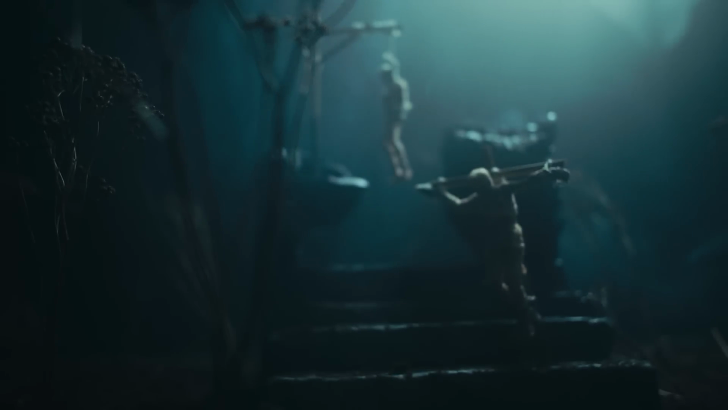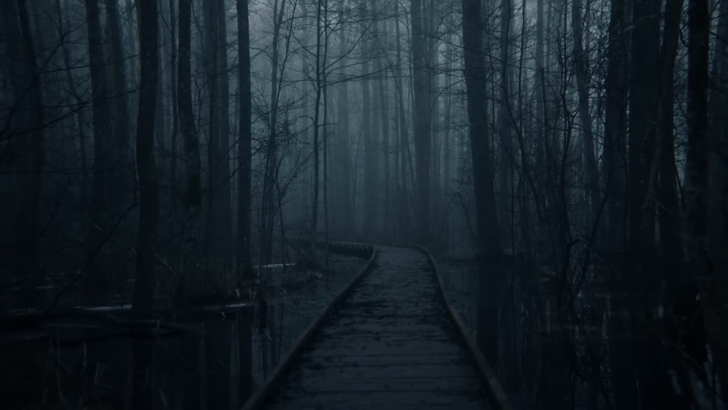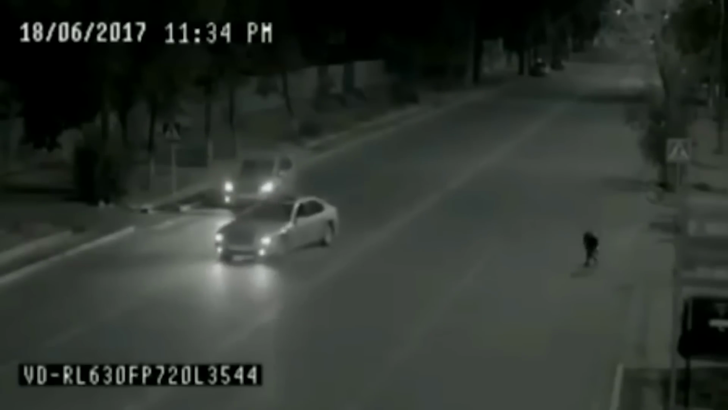On a dark and foreboding night, when the shadows seemed to come alive, a miraculous event unfolded in the blink of an eye. As a little girl wandered into the path of an oncoming vehicle, a mysterious figure appeared out of nowhere, moving at superhuman speed. In an instant, he snatched the girl from harm's way, saving her from certain disaster. But just as suddenly as he appeared, he vanished into the darkness, leaving behind a trail of wonder and awe.